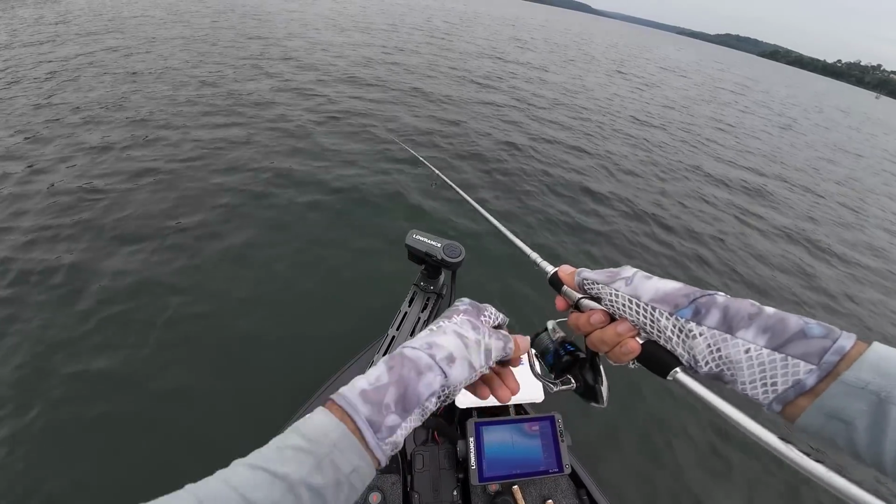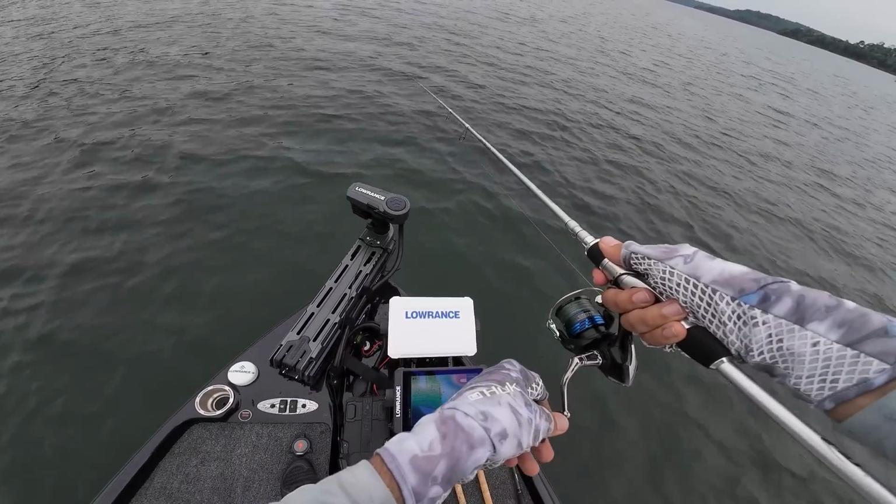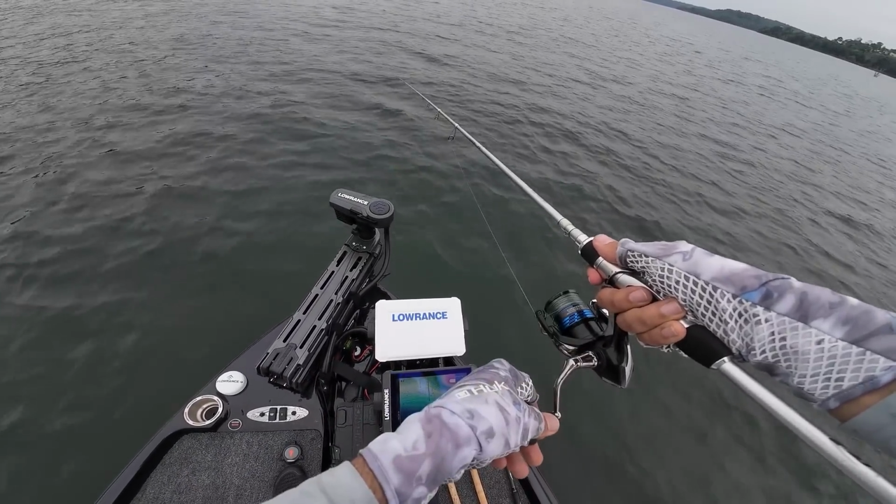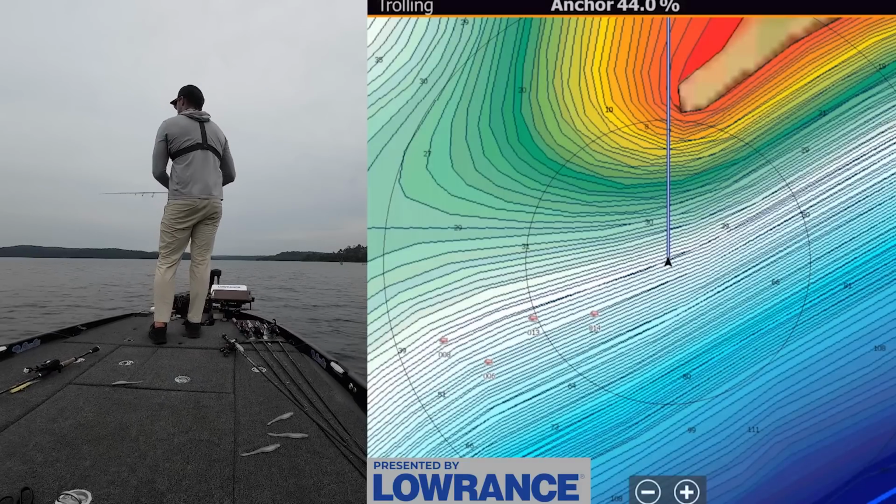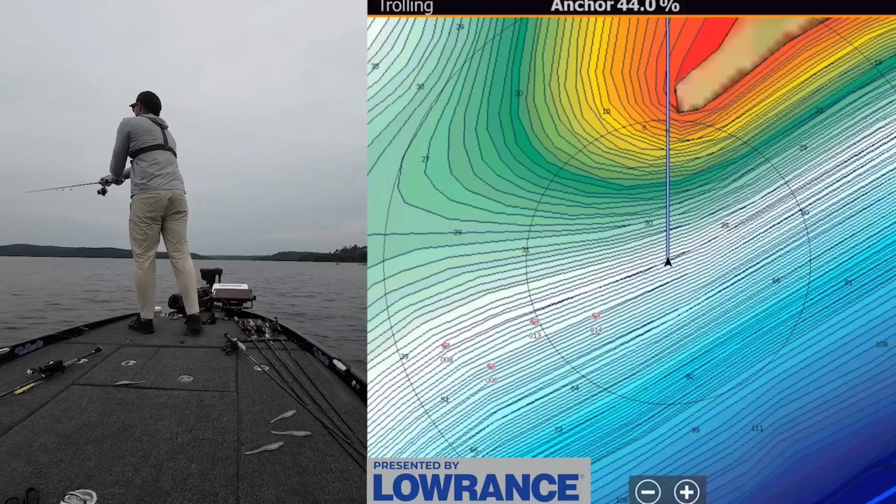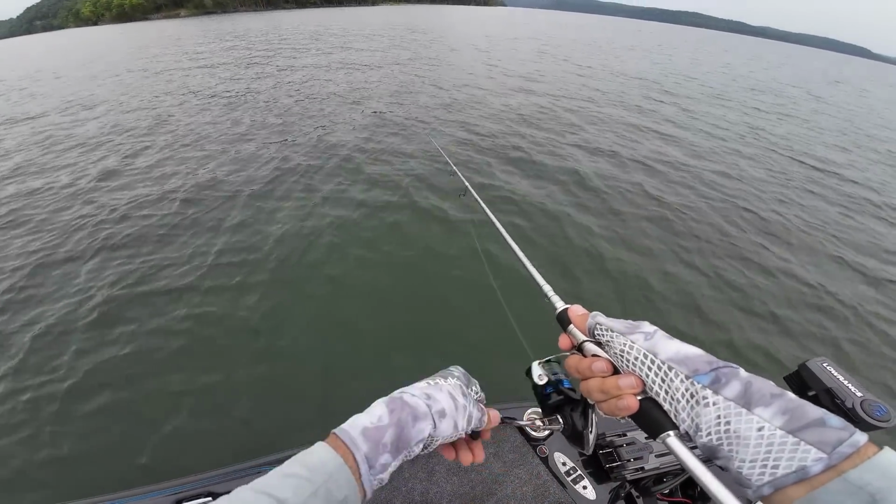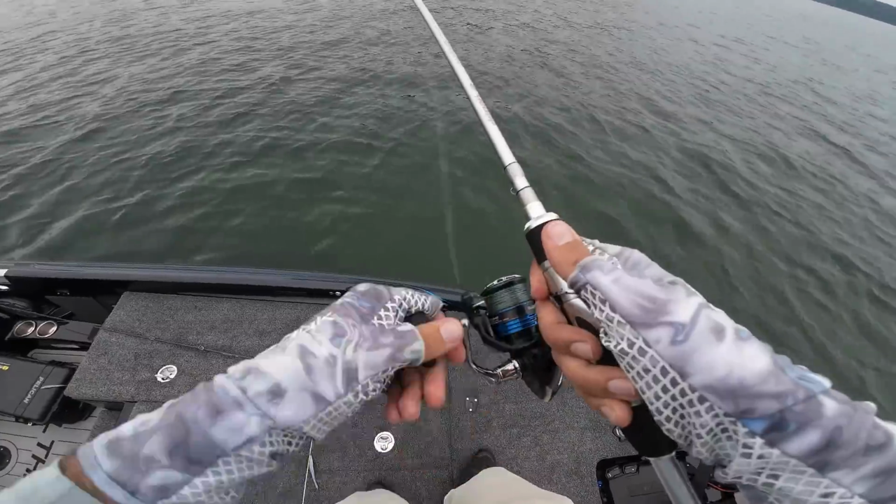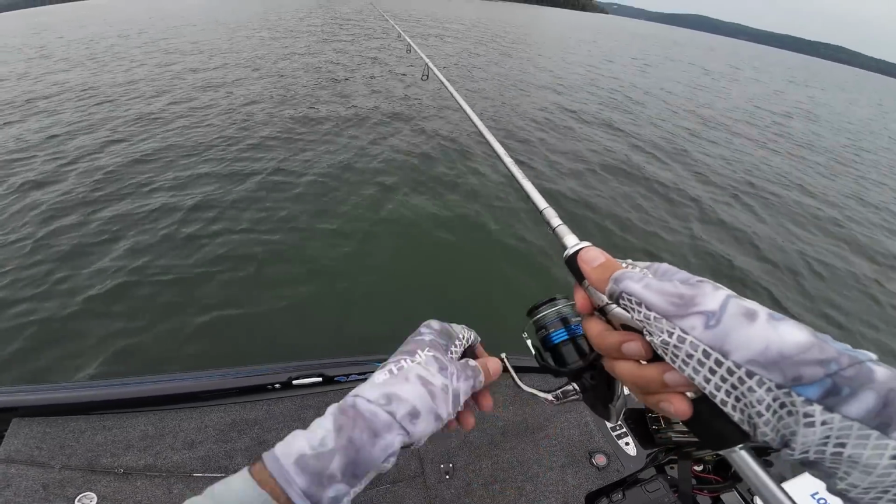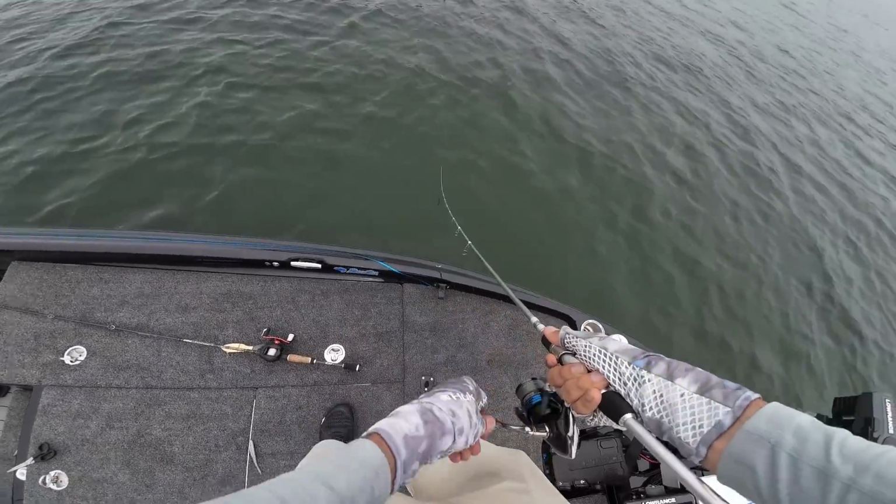Man, it's like every single cast up there right now. We graphed them up, obviously. We know they're there. We just gotta get them in the boat. There we go, got another. Oh my gosh, are you kidding me? Got him, here we go. One came off and literally another one grabbed it right as that one came off.